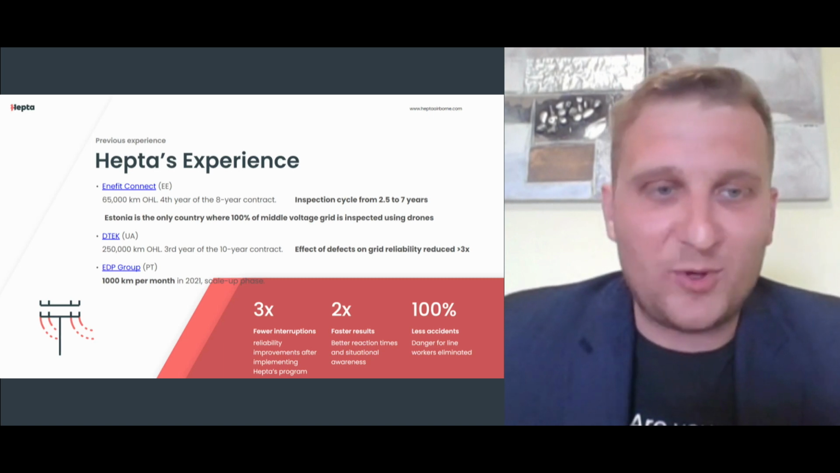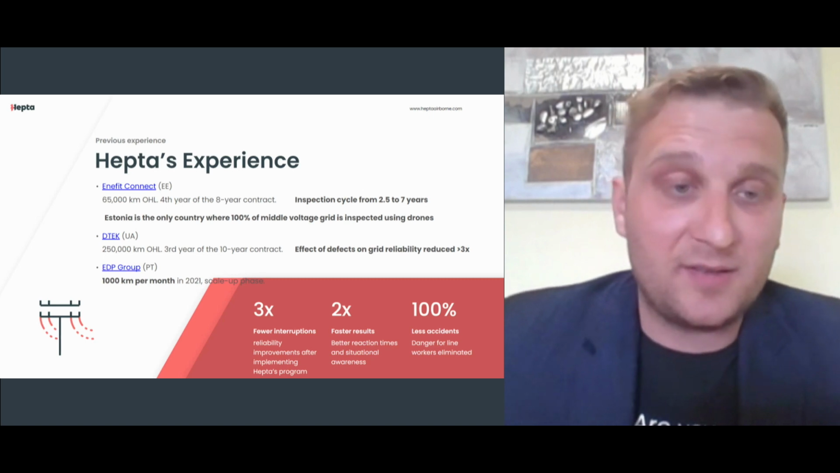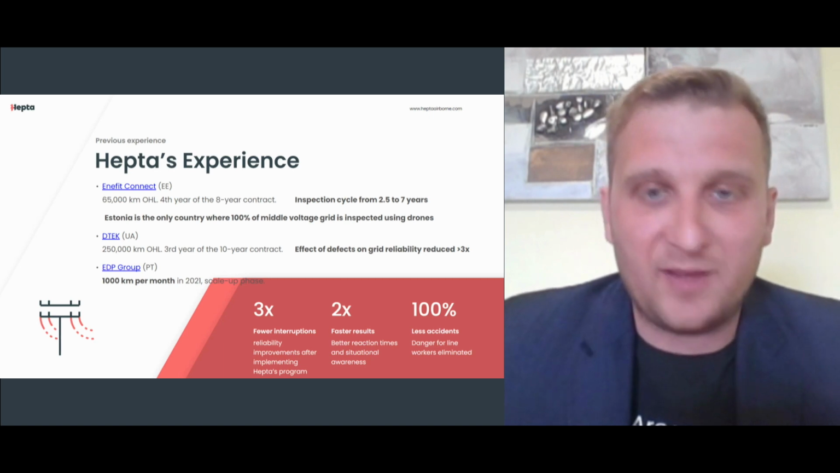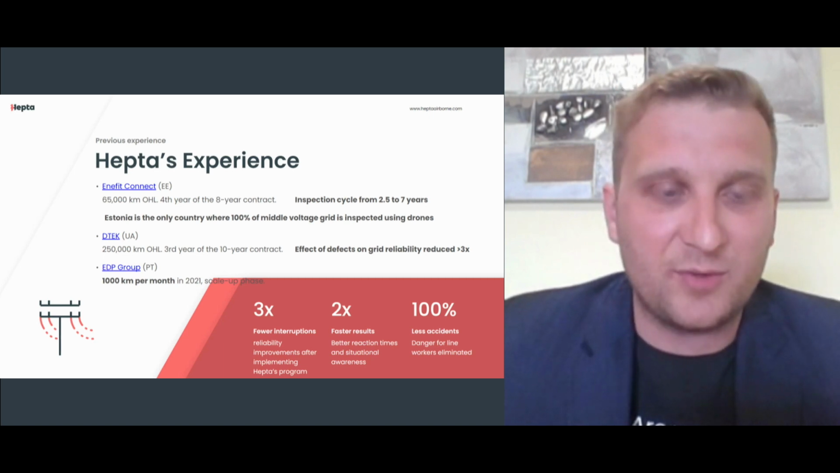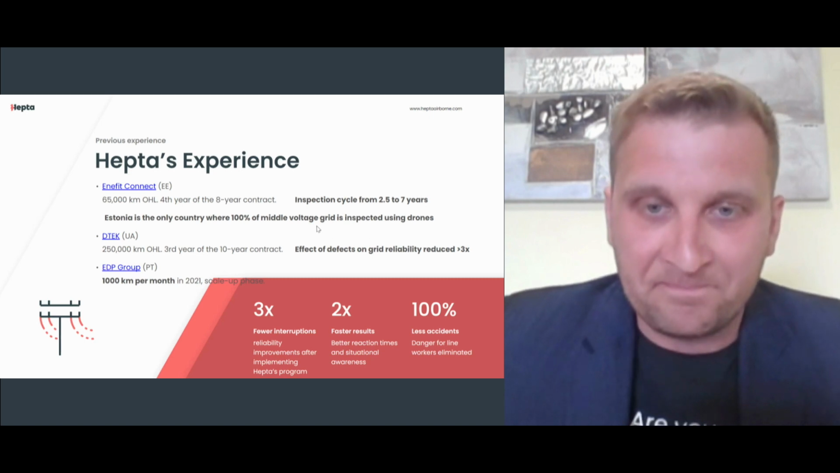And of course, in Portugal, which is probably the most interesting case, we conducted data collection of 1,000 kilometers per 1 month. And the core idea was here to prove that we can be just as fast as manned helicopters.